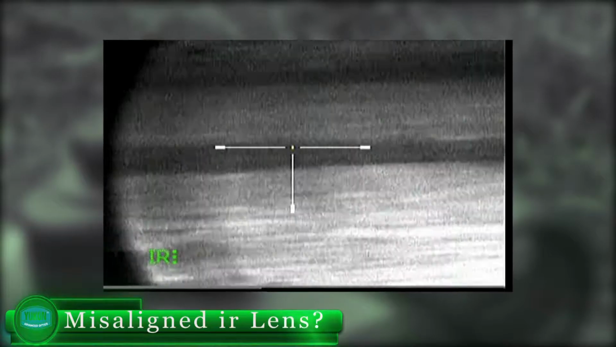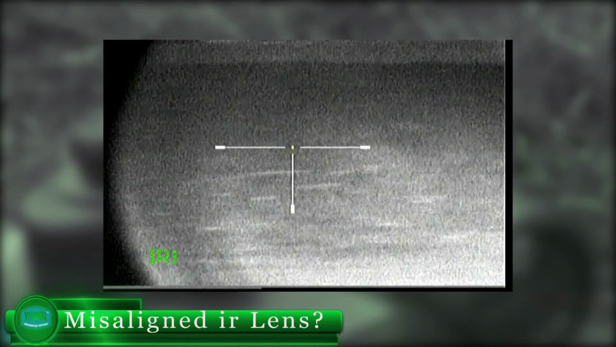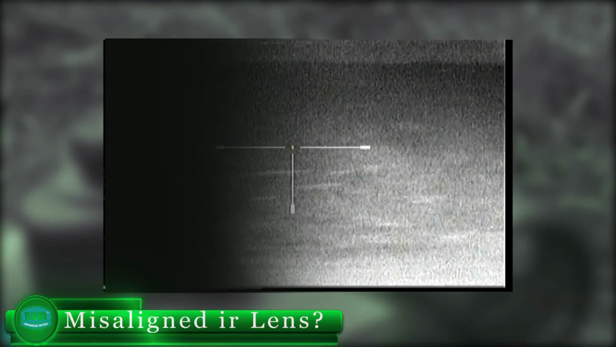I know the majority of Yukon Photon users buy external IRs, but when I posted my screen showing the dark shading, another user showed me his misaligned onboard IR, and nearly half of his screen is blacked out. So that's really shocking. There are worse cases out there.